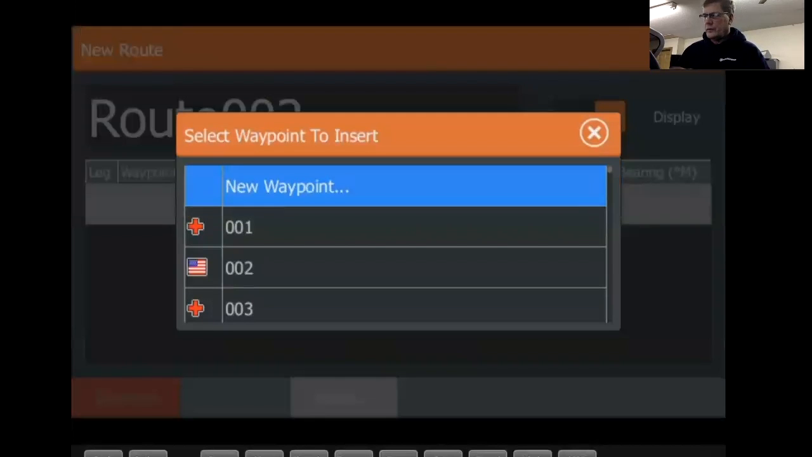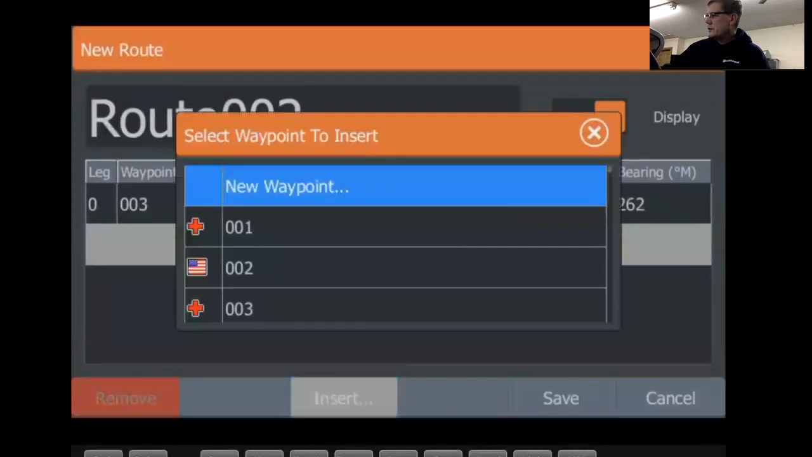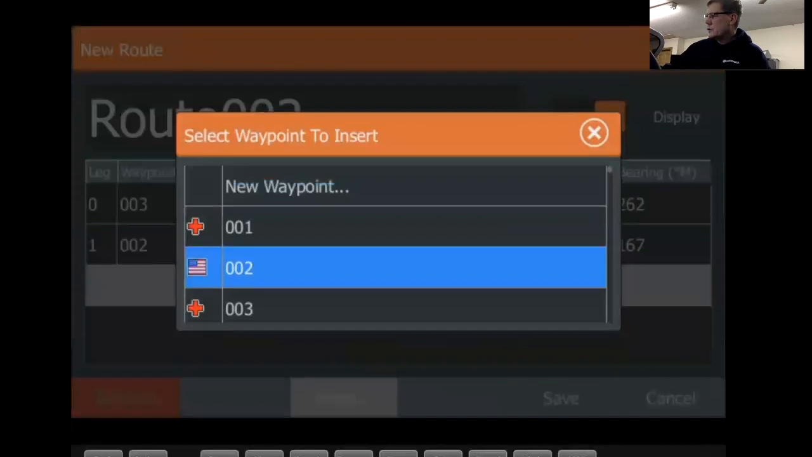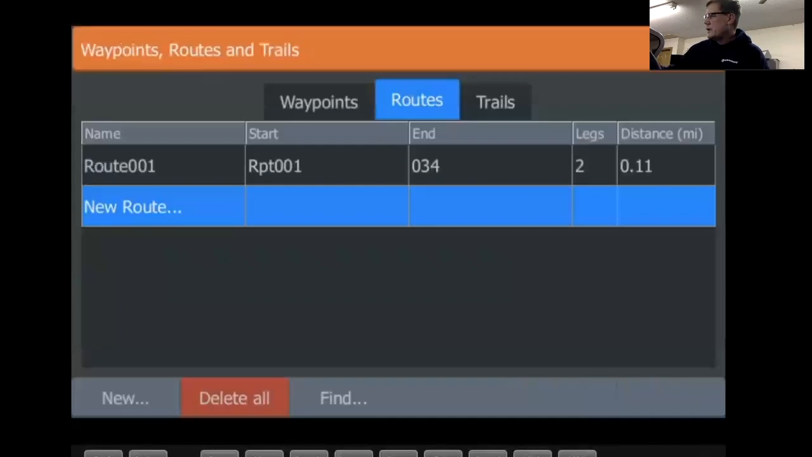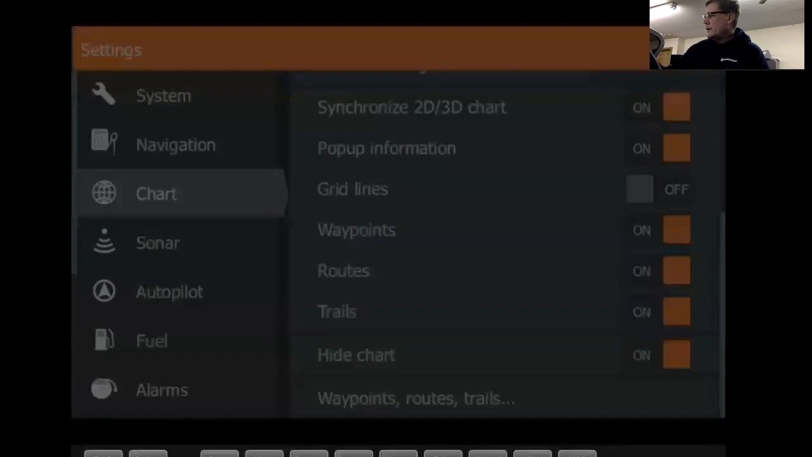We got a series of waypoints in there. You can drop waypoints in there. So you do 3, insert 2, and insert, scroll up. So you can insert waypoints into a route. You can display it, or you can turn it off. And if you want it on your screen so you can see it all the time, there's where you do that. Cancel that out. Trails, again, we talked about trails a little bit ago. We won't go over that again.